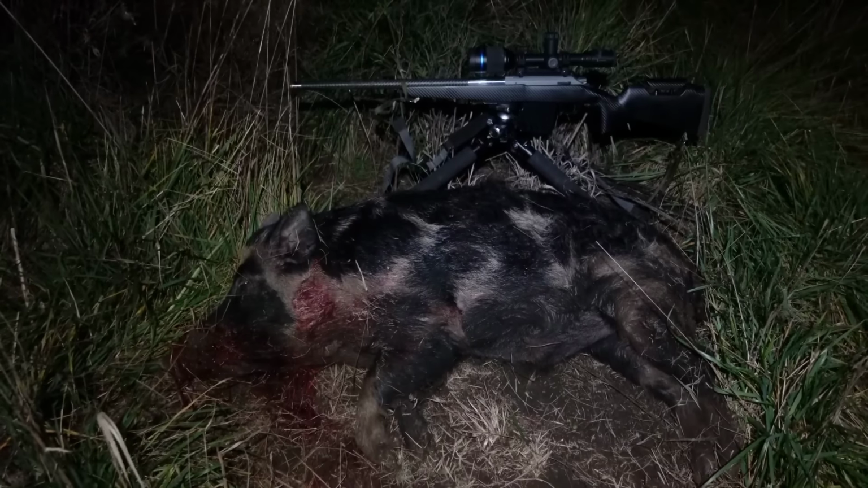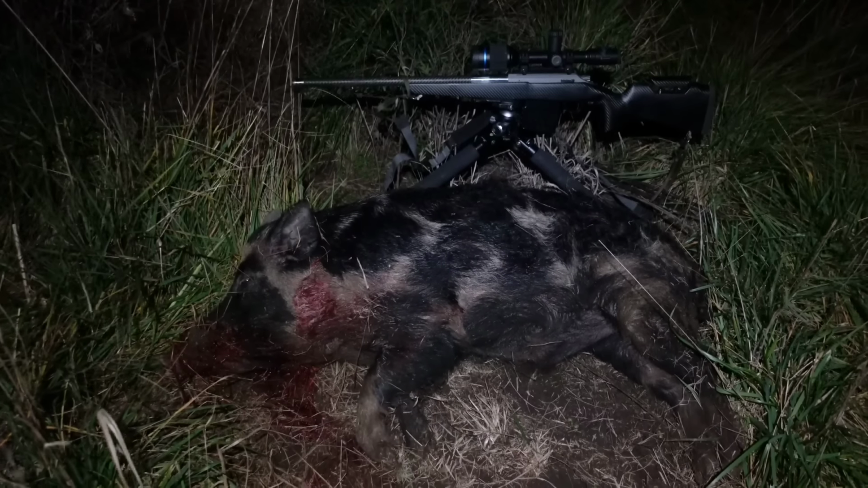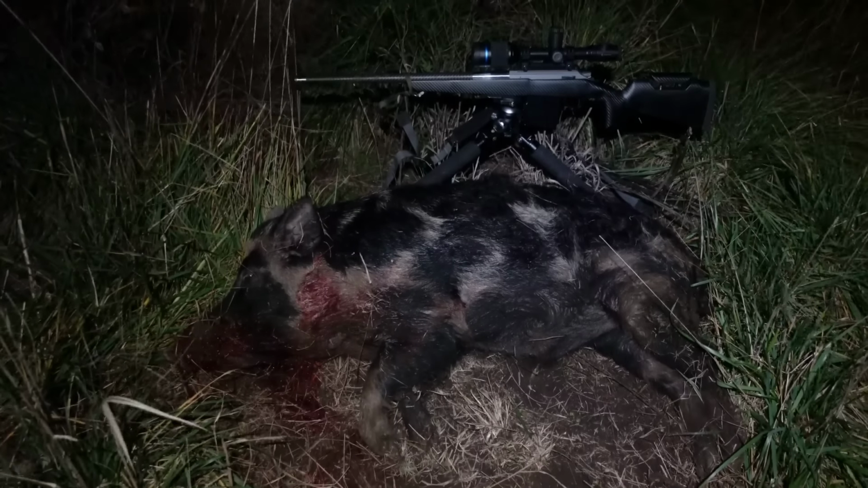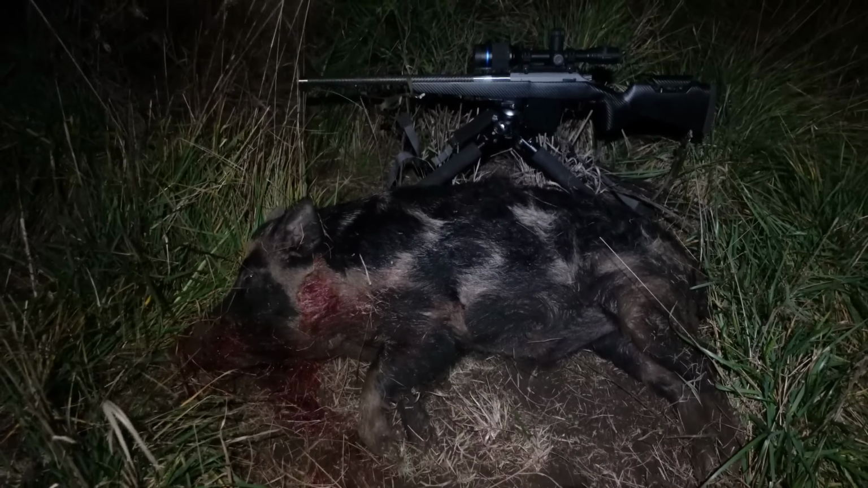Now the cover in here is probably about thigh height, so it's very difficult to see them, but I did manage to get this boar. He's not a bad size actually, and another 2 pigs off in some stubble.